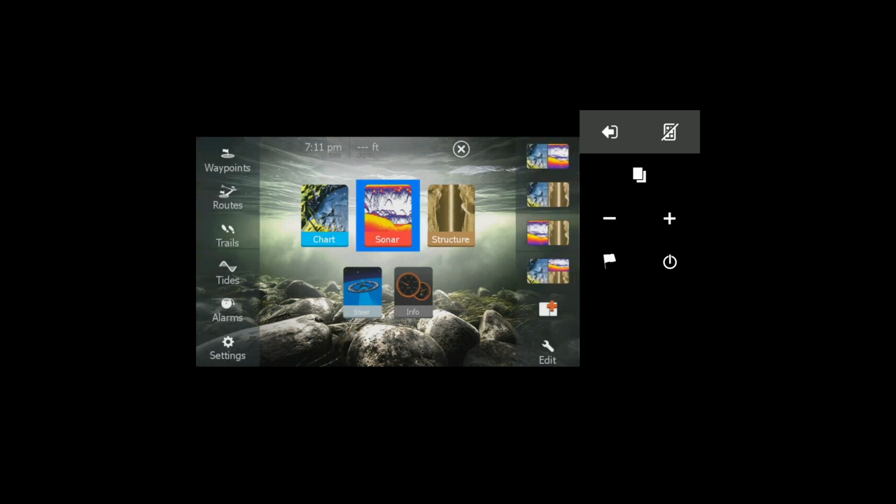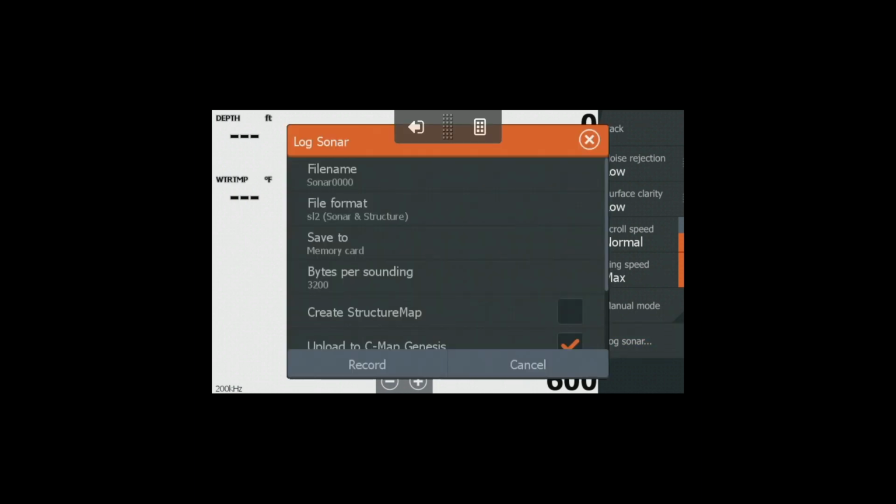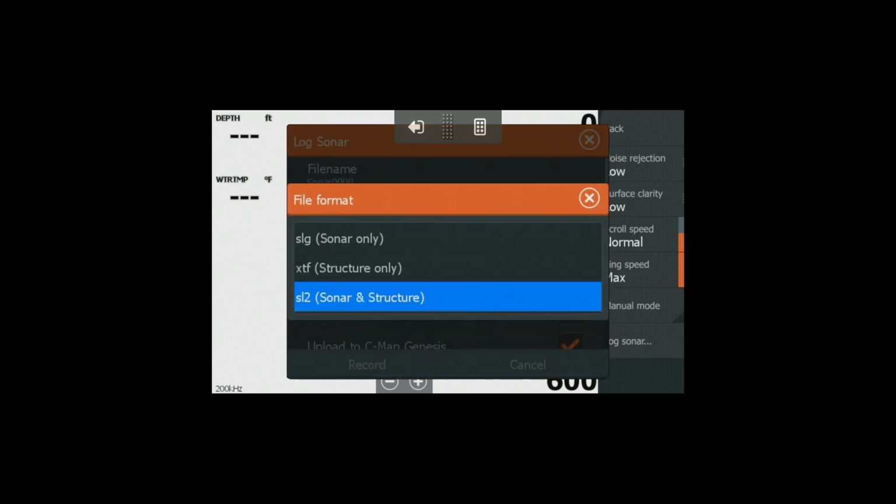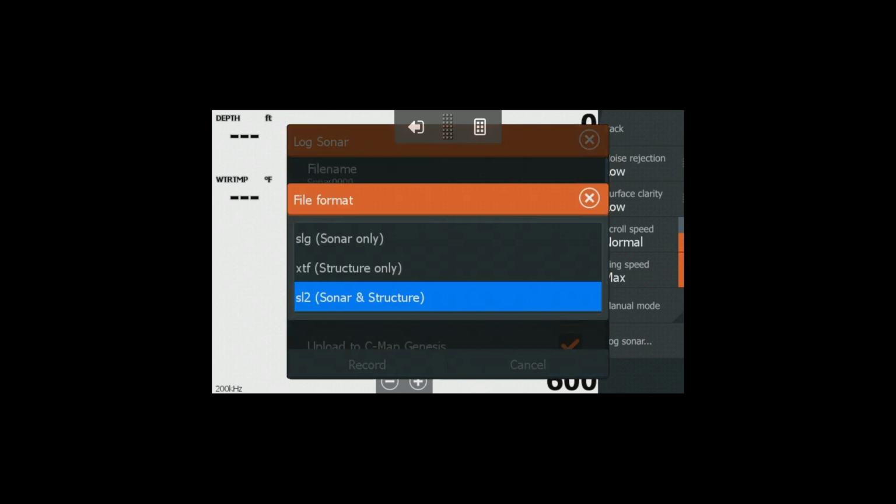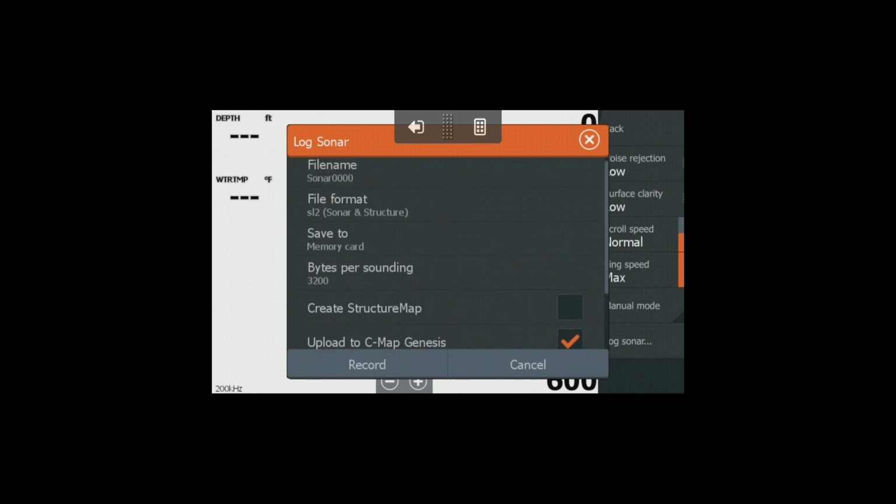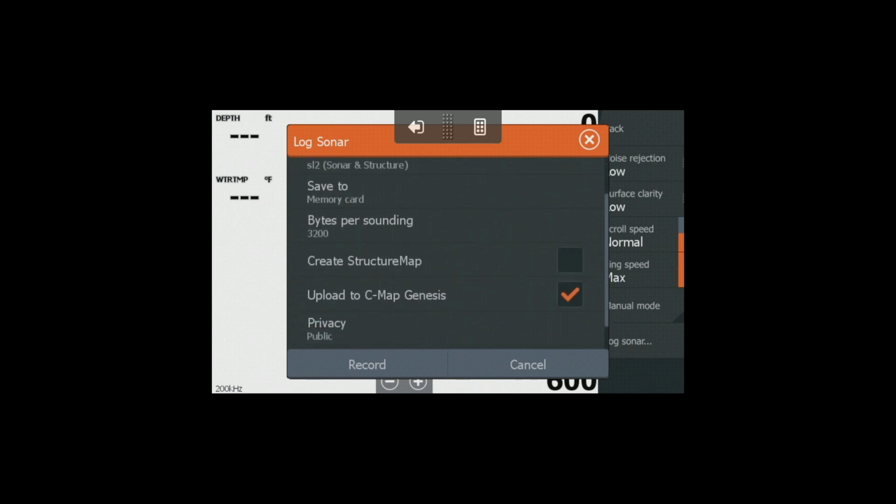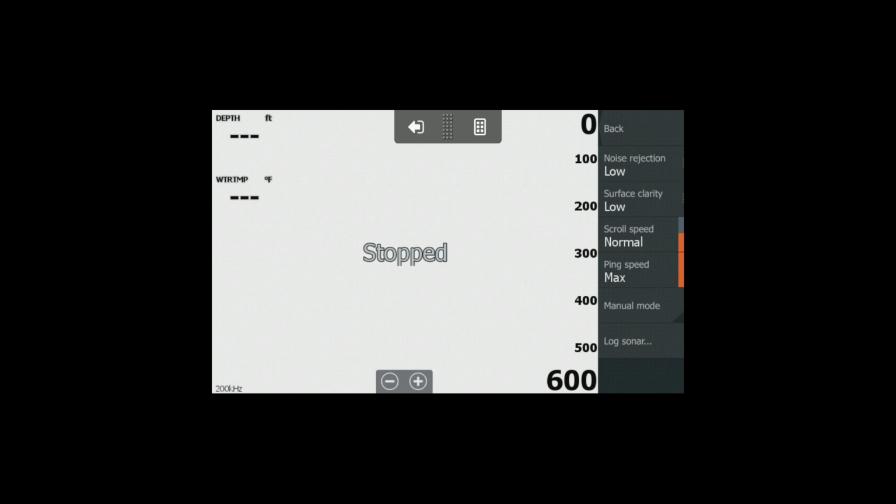Once you're in the sonar mode, you can go into advanced and log sonar, and then you can pick your file names and file format, which should also always be SL2. Save to memory card. I have a 32 gig memory card, which I believe is the maximum size right now supported by the Lowrance unit. You can pick some other options there too, but that's how you log sonar for the unit.